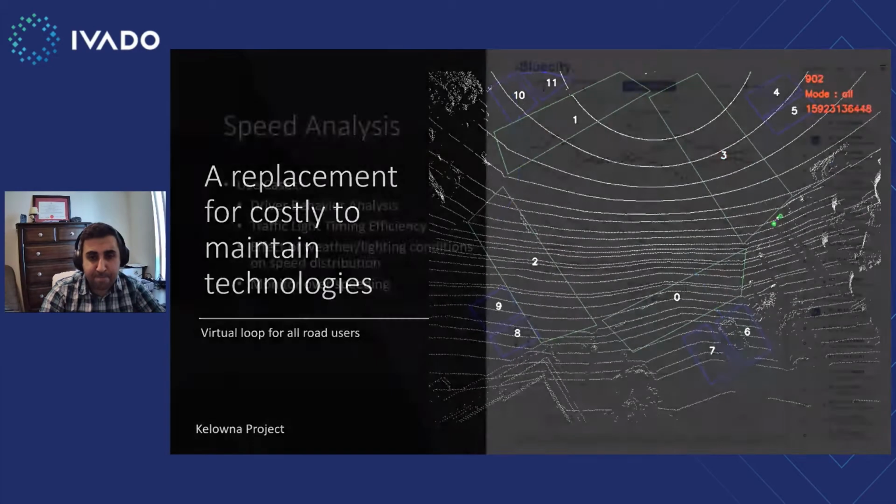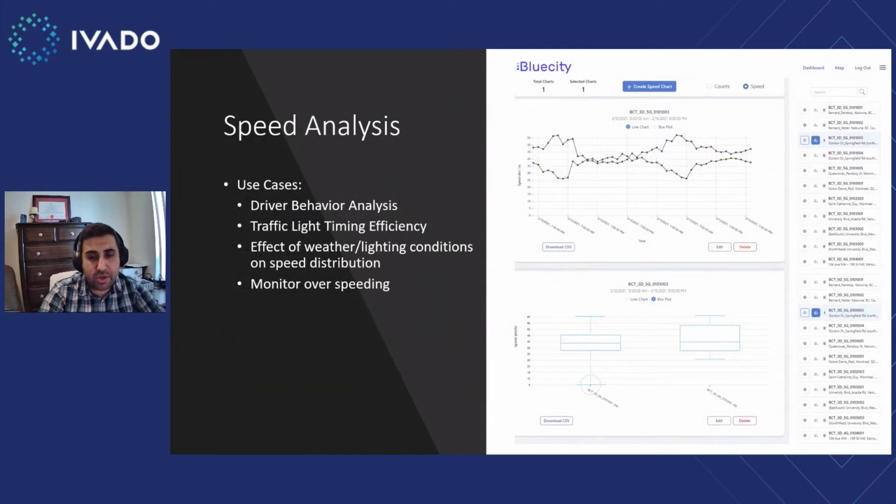types of applications. So all the data that we are generating with our perception software is passed into our cloud analytics. That is where we provide a SaaS platform which generates ready-to-use insights on road user safety and behavior. Another solution generates real-time speed data for all objects at the intersection, which can then be used for driver behavior analysis, traffic light timing efficiency, and even to study overspeeding and the effect of weather and lighting conditions on the road user speed pattern.